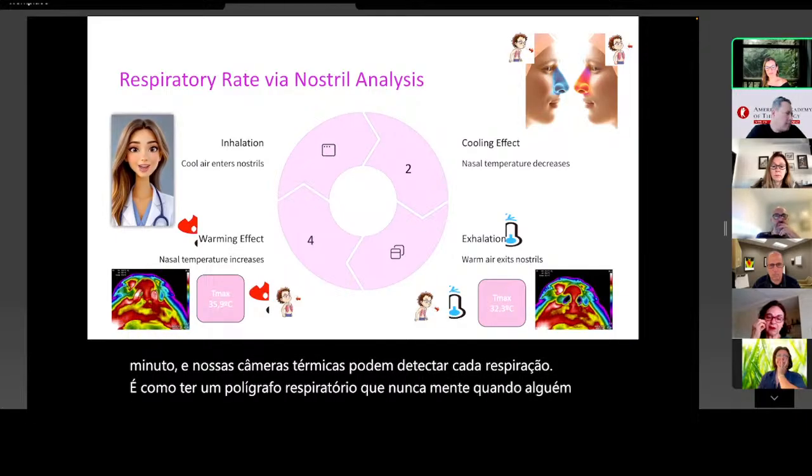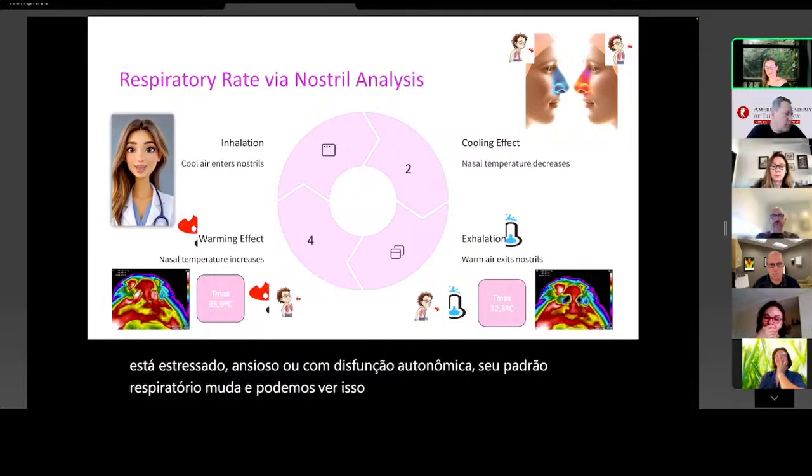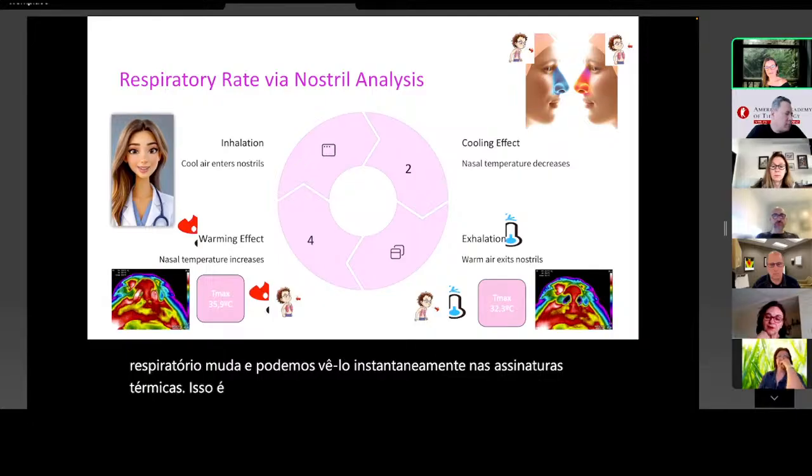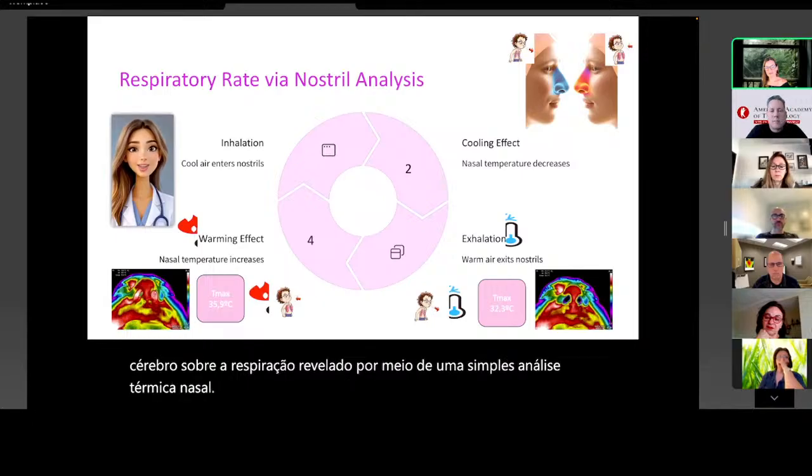When someone is stressed, anxious, or experiencing autonomic dysfunction, their breathing pattern changes, and we can see it instantly in the thermal signatures. This is suprasegmental evaluation at its finest, the brain's control over breathing, revealed through simple nasal thermal analysis. No sensors needed, no invasive monitoring, just pure thermal intelligence.